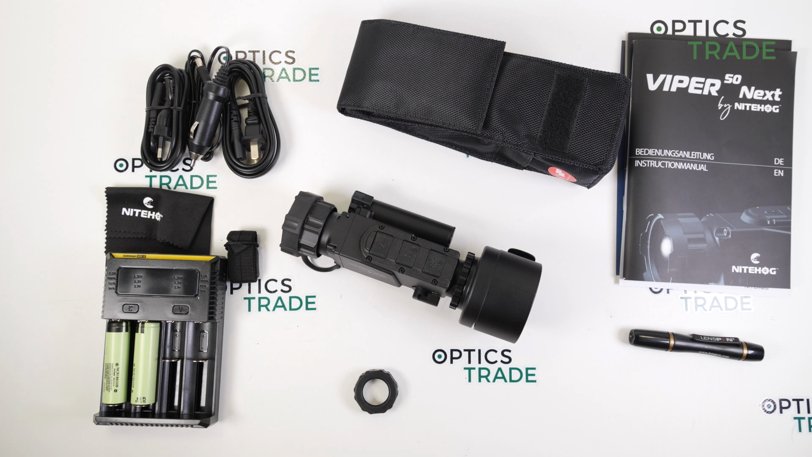And lastly, the price. I think for such a small and compact design with a 50mm objective lens, the price is very well positioned. Most 50mm objective lens devices are much higher priced, sometimes a few thousand more.